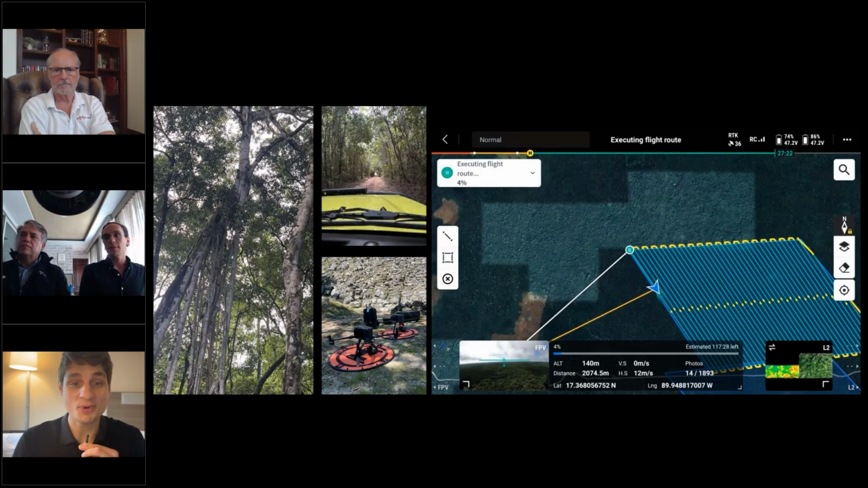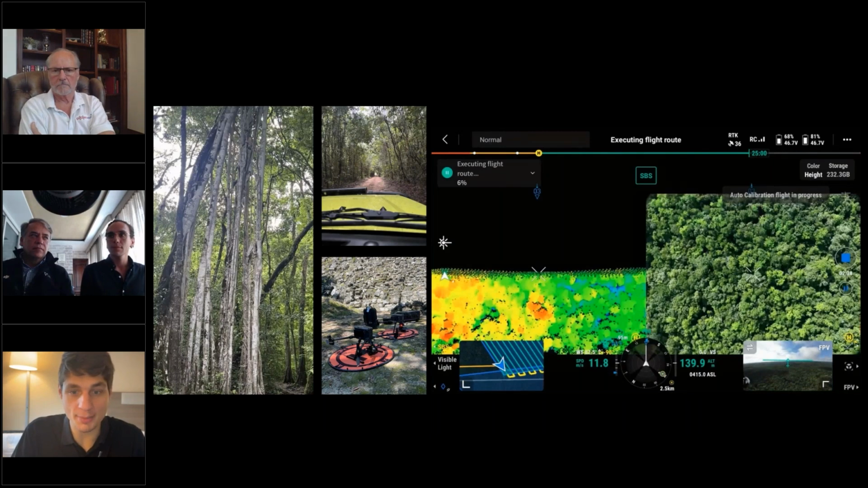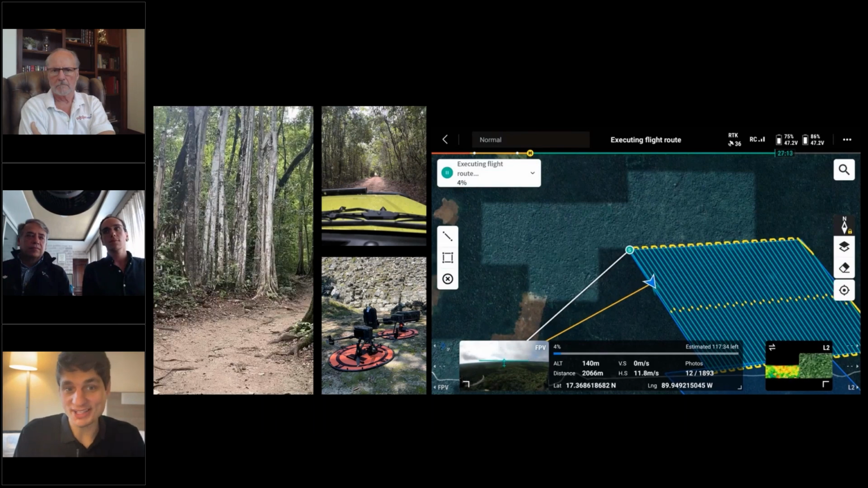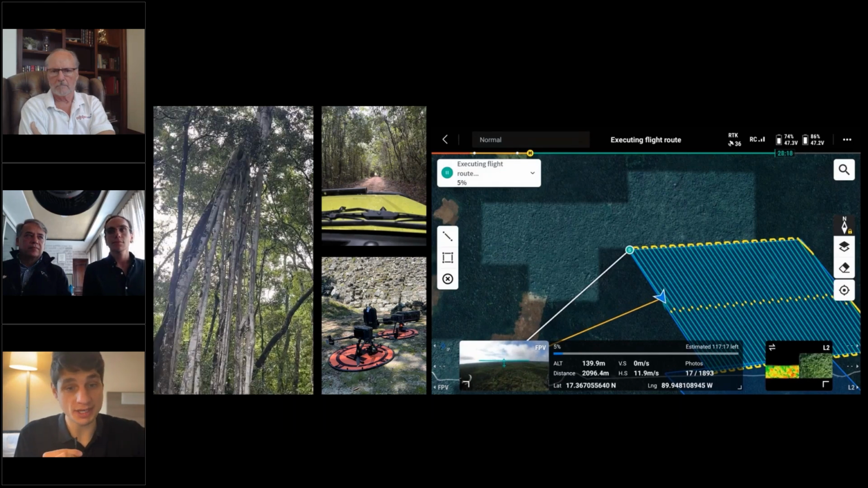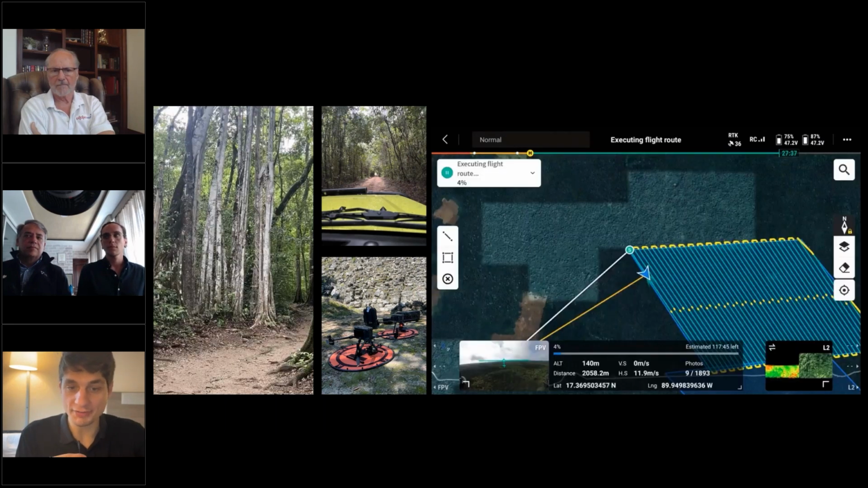Okay, and I'll add one more on there: data size. We're going out with the L2 capturing maybe 20 plus gigabytes per flight if we're doing all 5 returns, and we're doing 10 plus flights per drone. If you're going out for weeks at a time, that also means making sure you have very secure data storage that's not going to be harmed in these extreme environments.